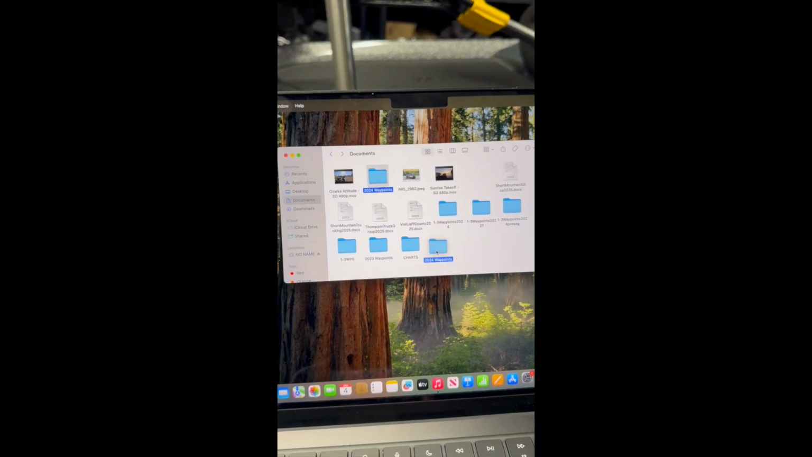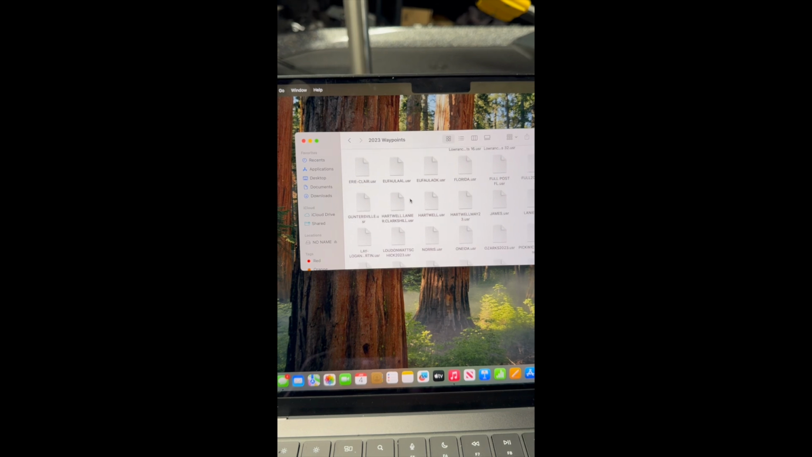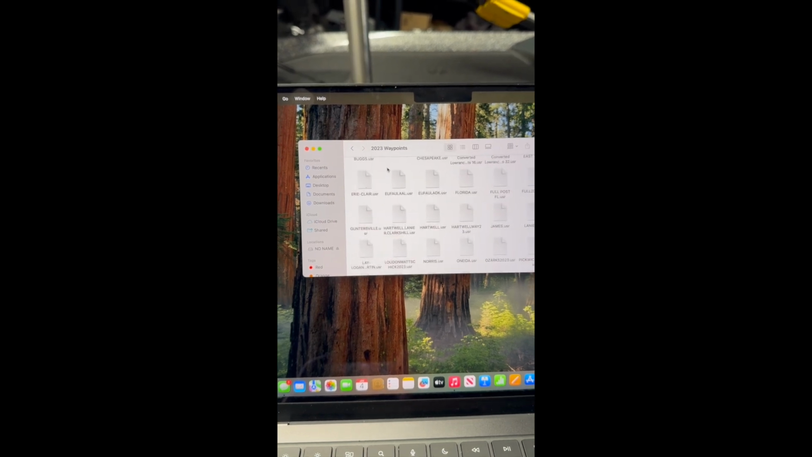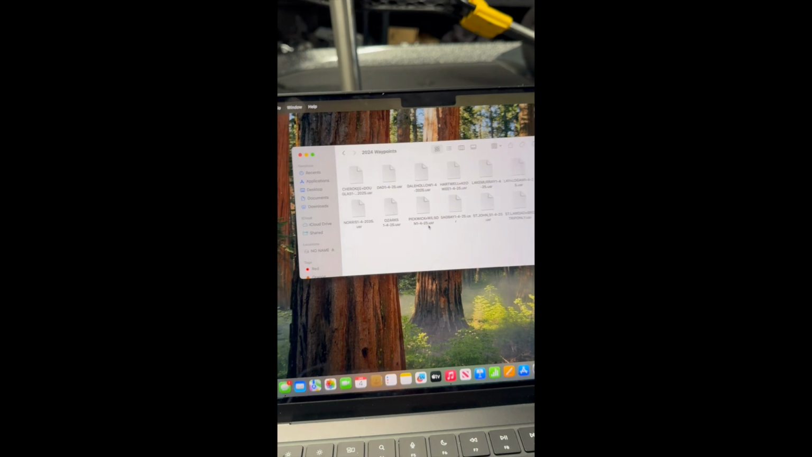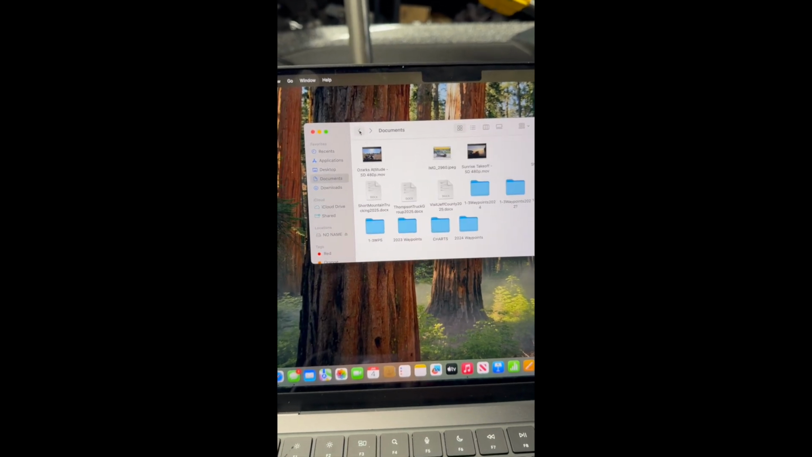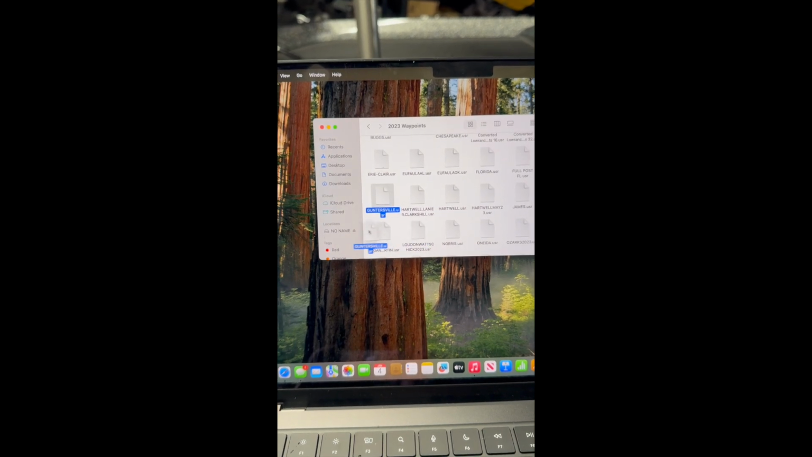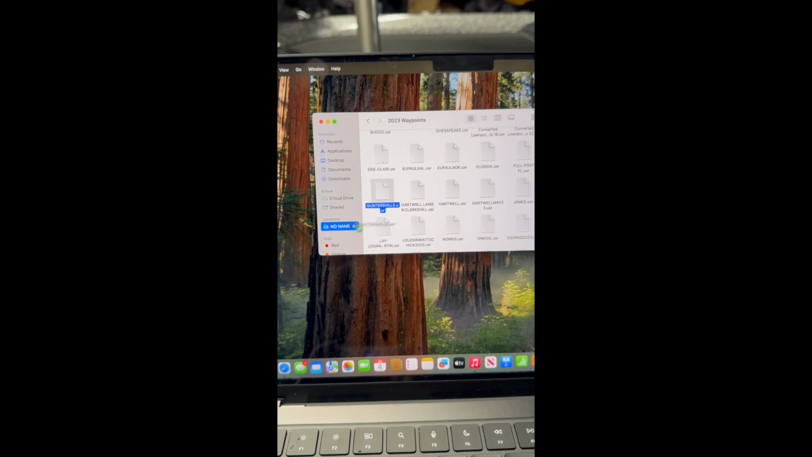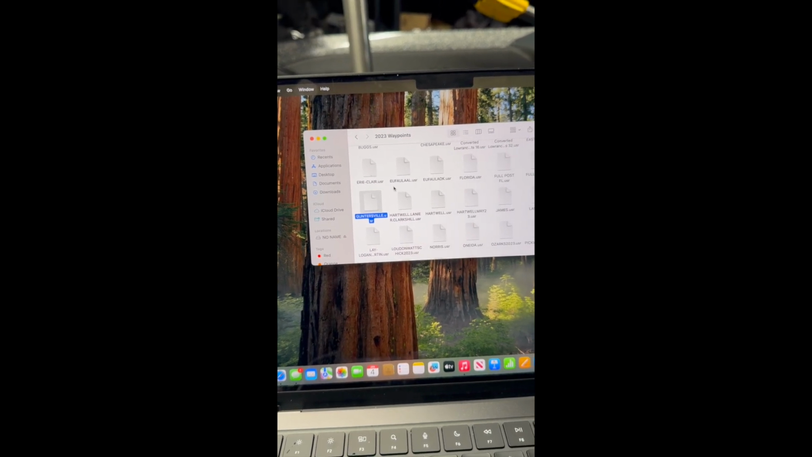So now I'd pull this folder down, and now you've got your 2023 waypoints with all the different lakes that you fished. And then you can go back to your 2024 waypoints. Let's say I ever wanted to download this file here, Gunnersville. I would grab Gunnersville and pull it to the SD card. You can see that plus sign, and that would load it directly onto the SD card. I'd plug that right back in the Lowrance unit, and it would work properly.